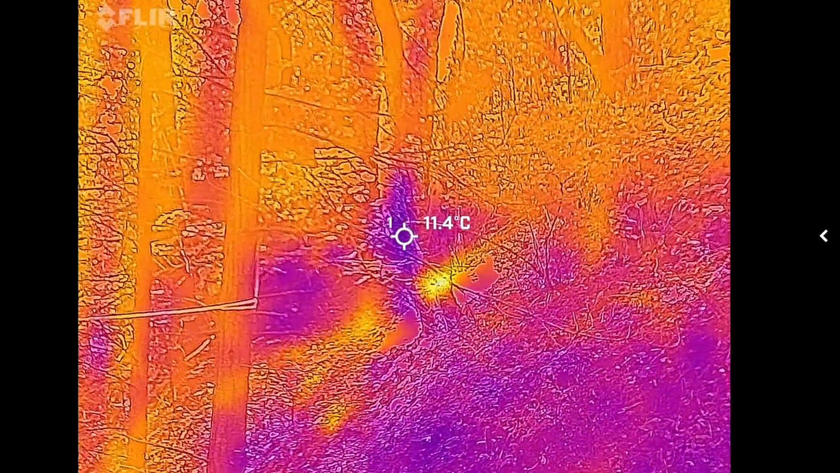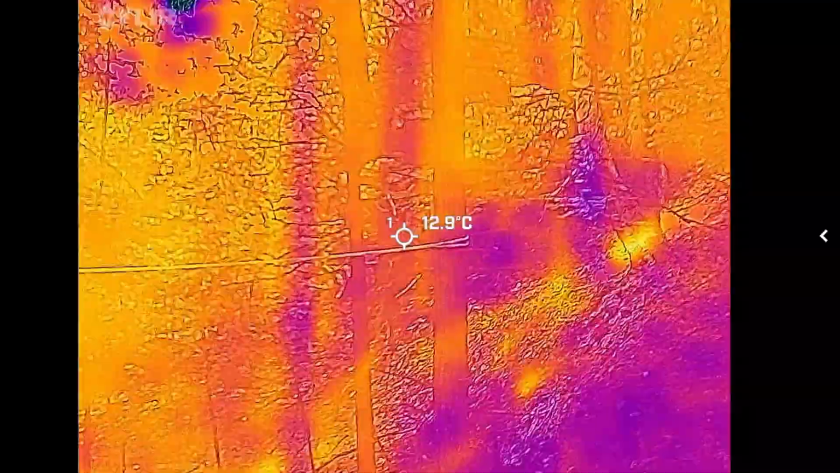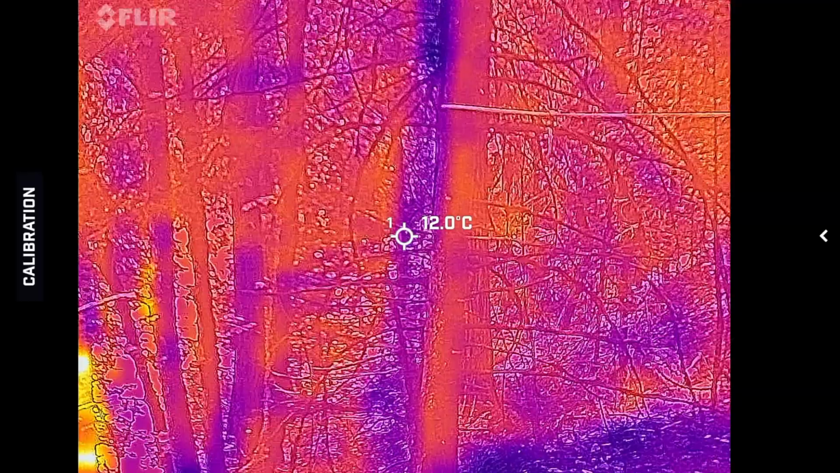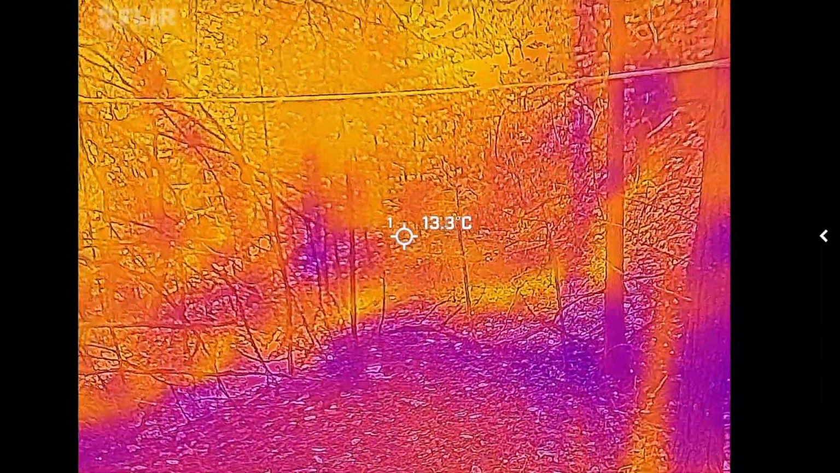And everything out here through the thermal camera looks like it's just a little bit below that, at least on the surface of the actual material objects. About 11, 12, 13 degrees Celsius. So just a little bit cooler.